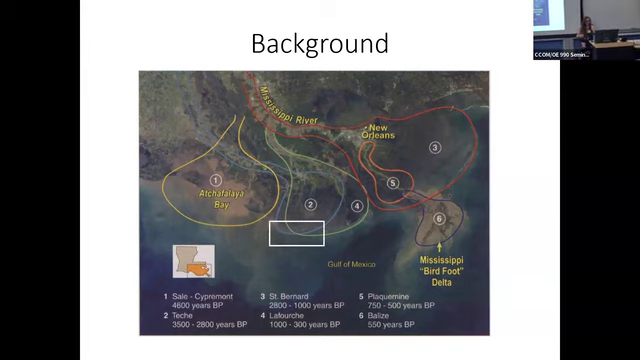So the easiest way to kind of show you this, I'll get to that in just a second. This nice white square is the location of the dredge pit we're going to be talking about. So it's on the kind of edge of 2 of those abandoned delta systems that are no longer active. Something to keep in mind when we keep going through.